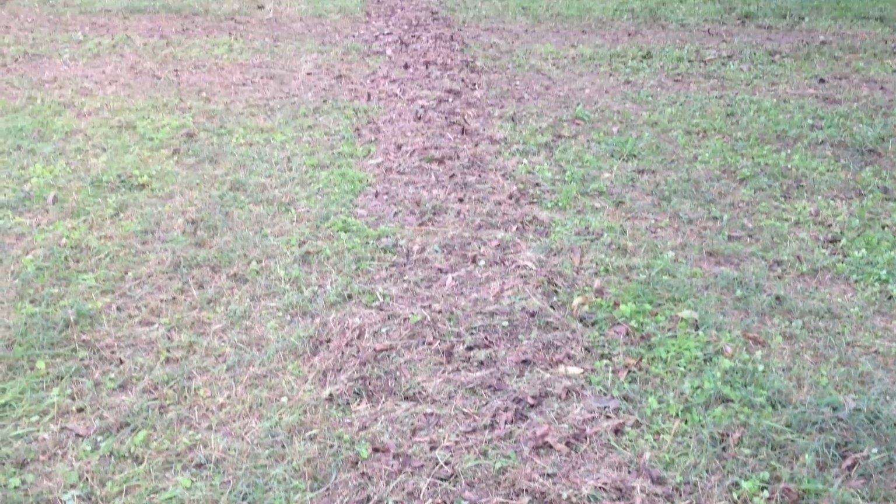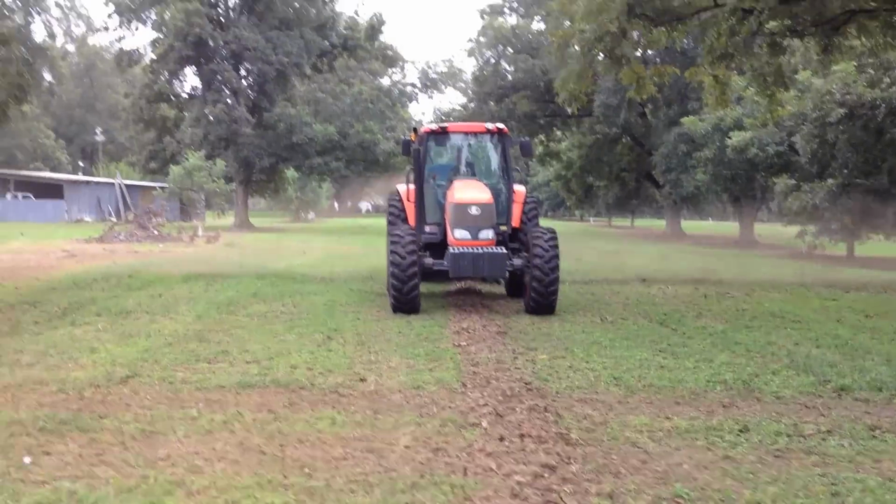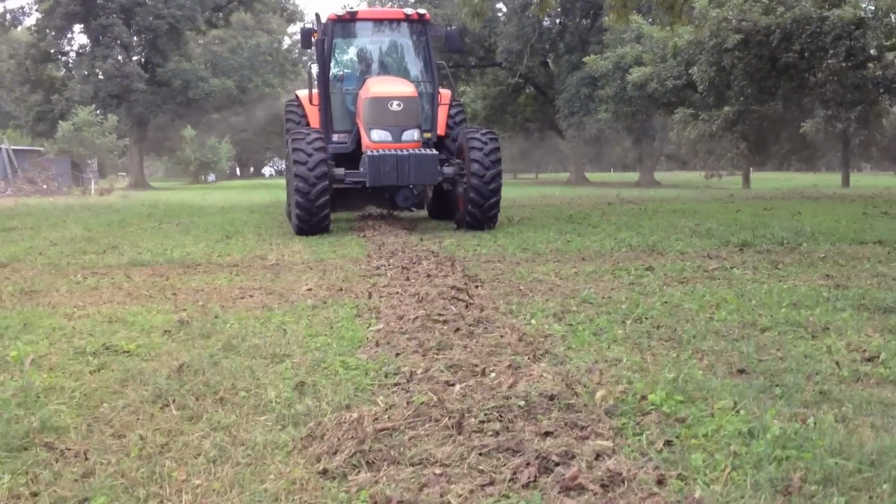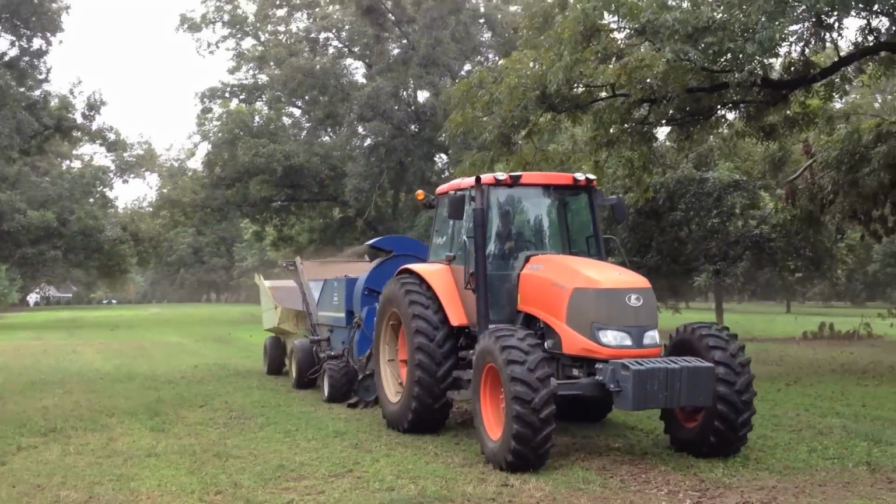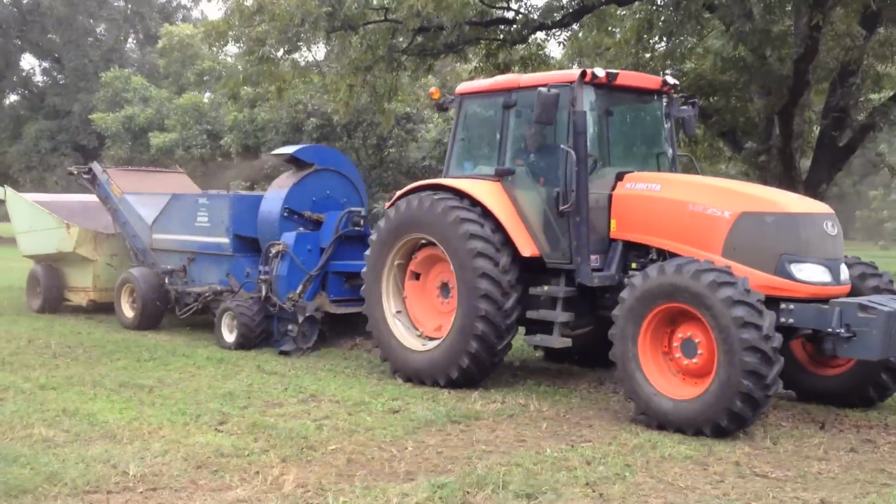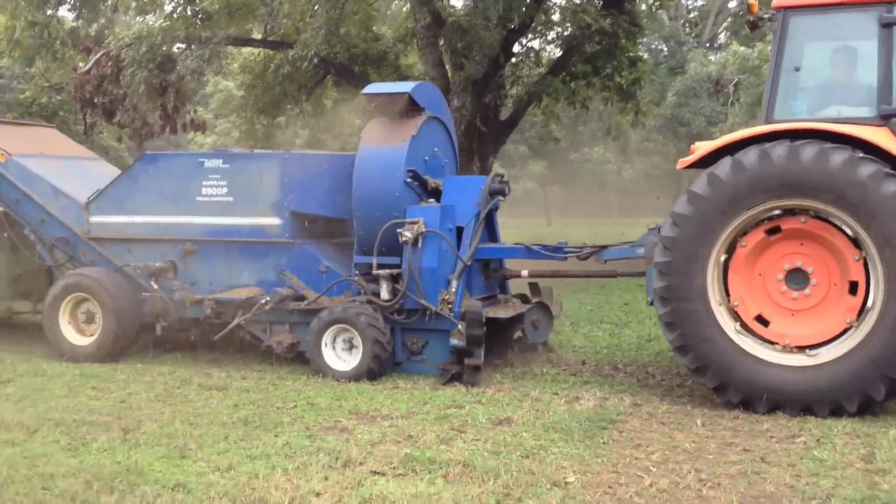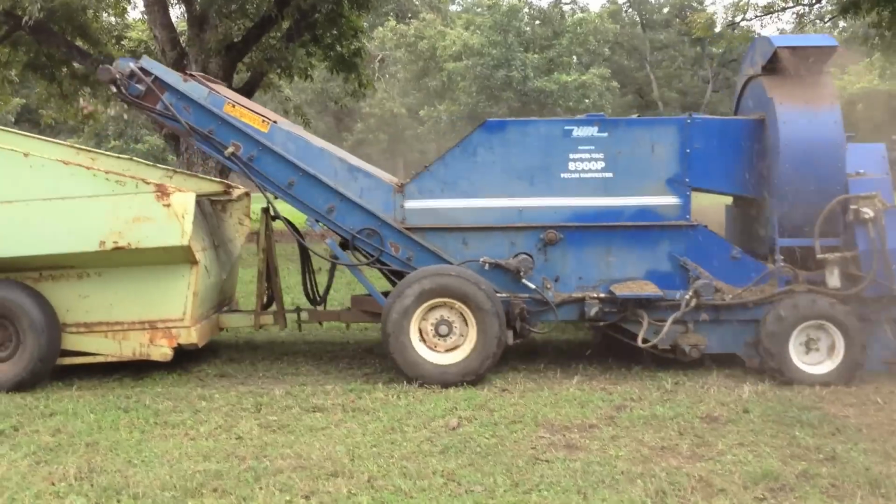These windrows are going to be picked up by the machine that tractor's pulling. Alright, you see that wind and debris blowing out to the sides? That's the chaff. Well, the sticks and the leaves and the dust getting blown out to the sides, leaving the nuts and the larger sticks to run up that conveyor belt to the back and drop into the wagon.